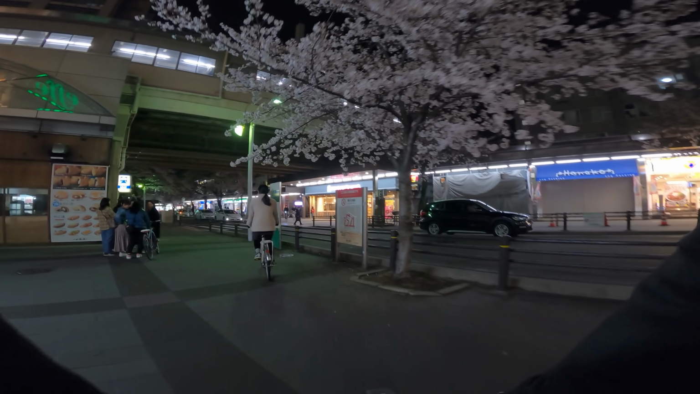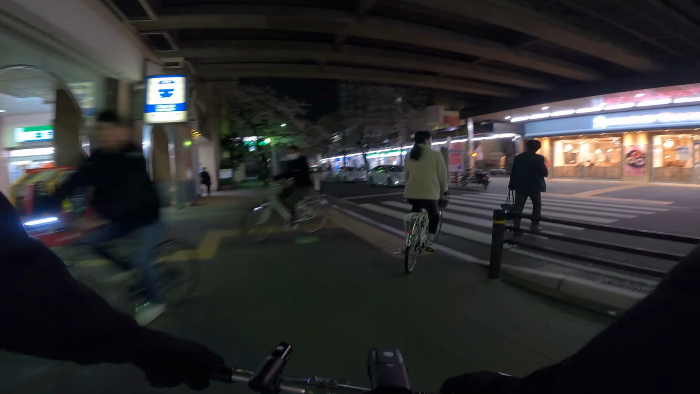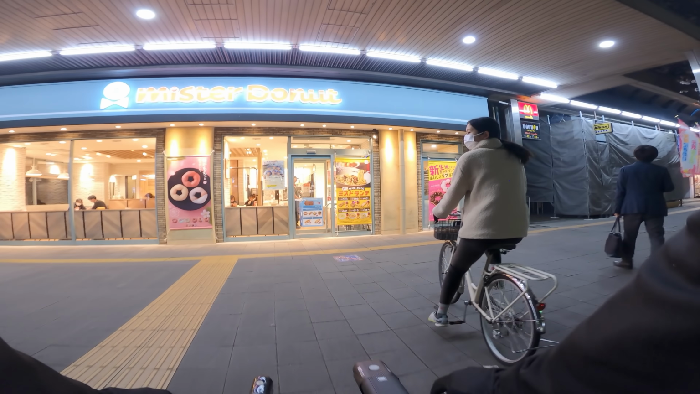Here we go. We got some of our first blooming trees over here. And we've also got a taiyaki shop here. This is one of my favorite snacks in Japan. We're gonna cross to the other side of the street here. And Thuong-chan's leading the way.